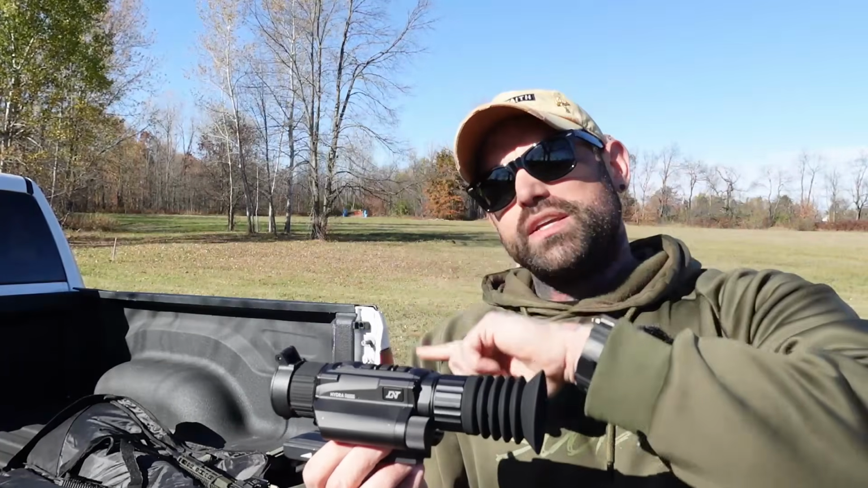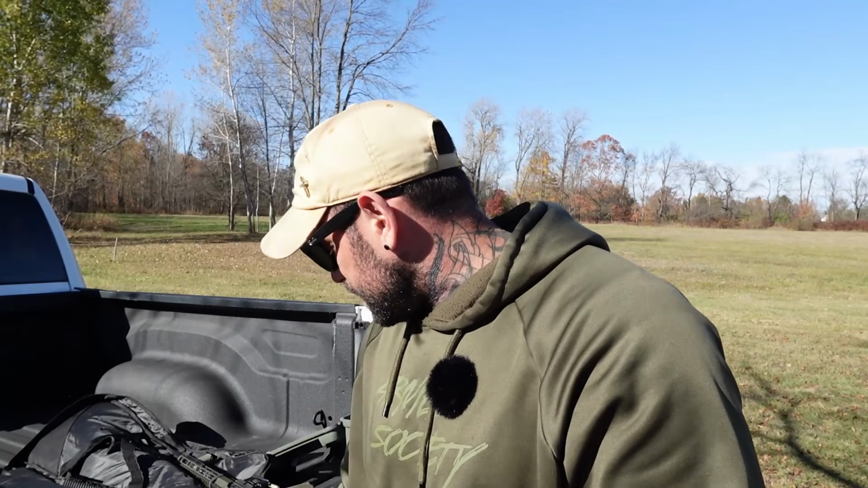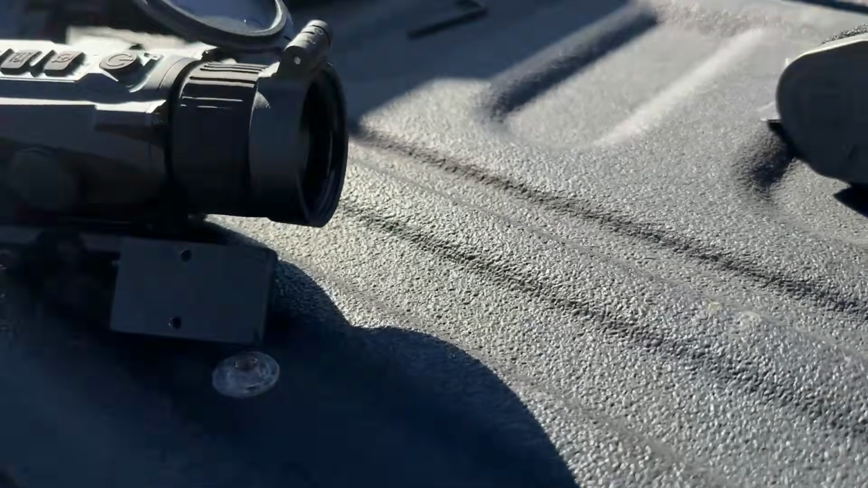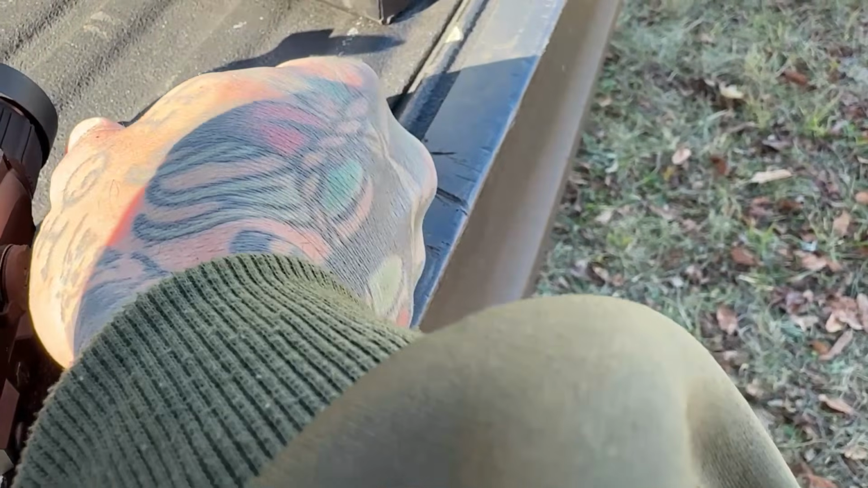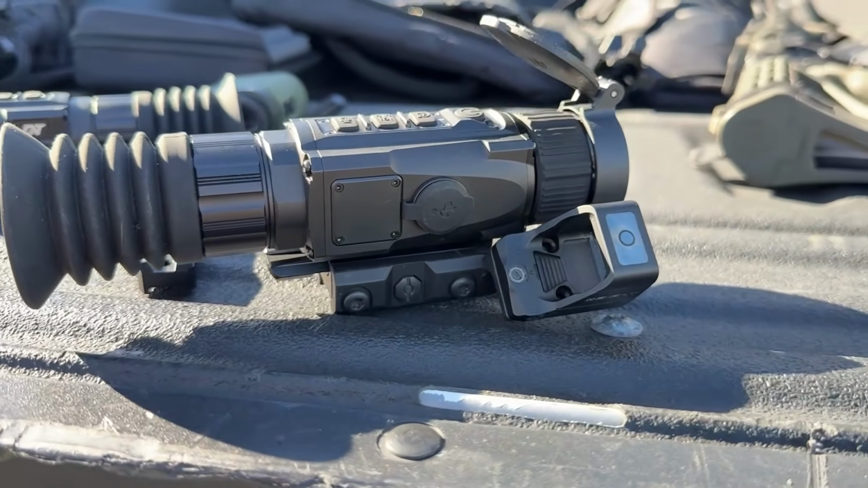But if you watch the 635, D&T actually came out with a QD attachment with a 45-degree angle RMR footprint. Mount your RMR red dot on here as well. So this turns it from a 3-in-1 to a 4-in-1 setup.